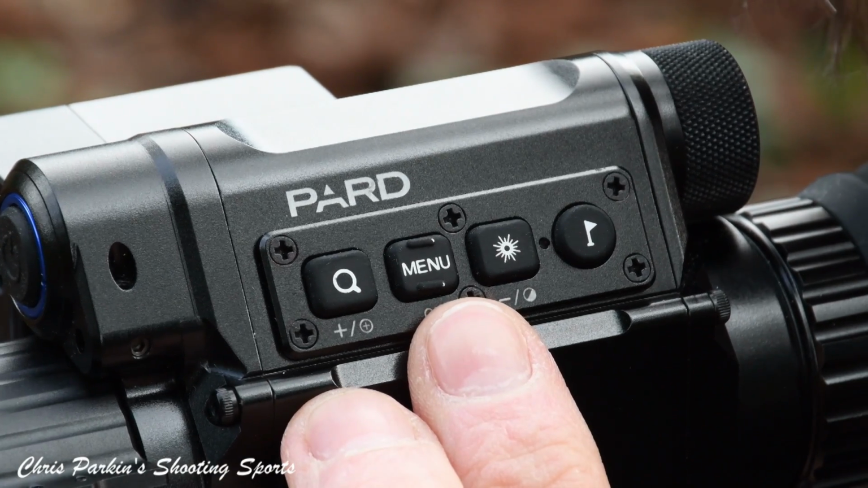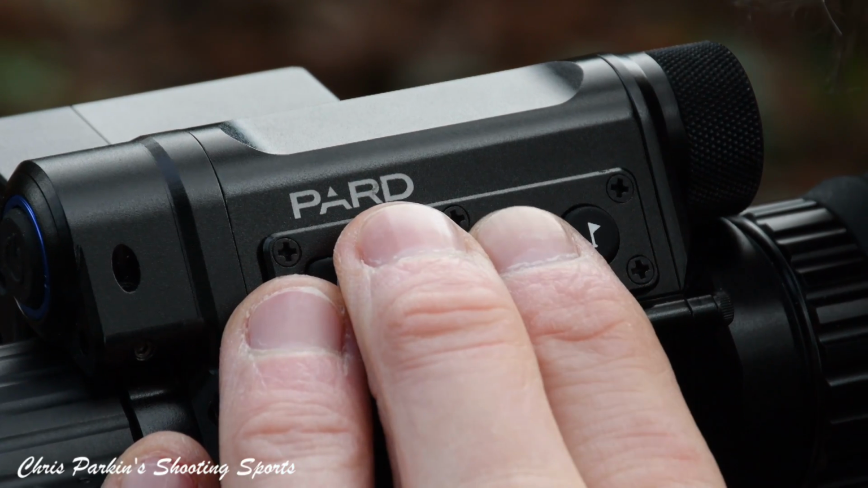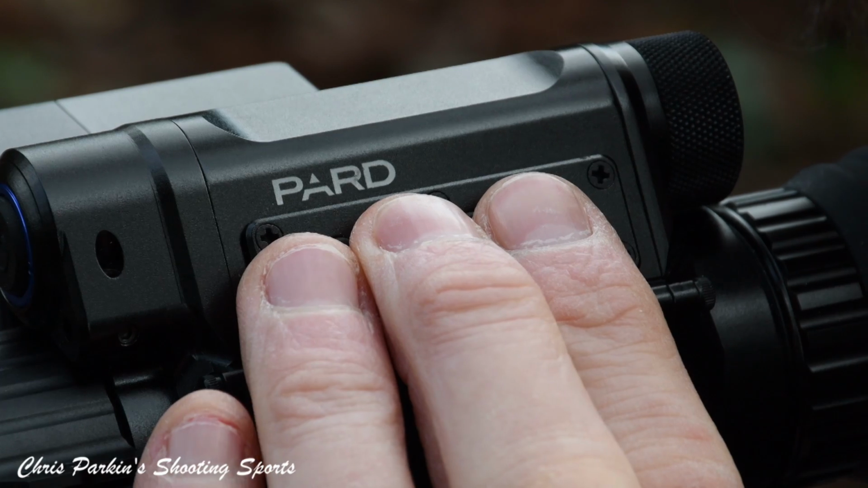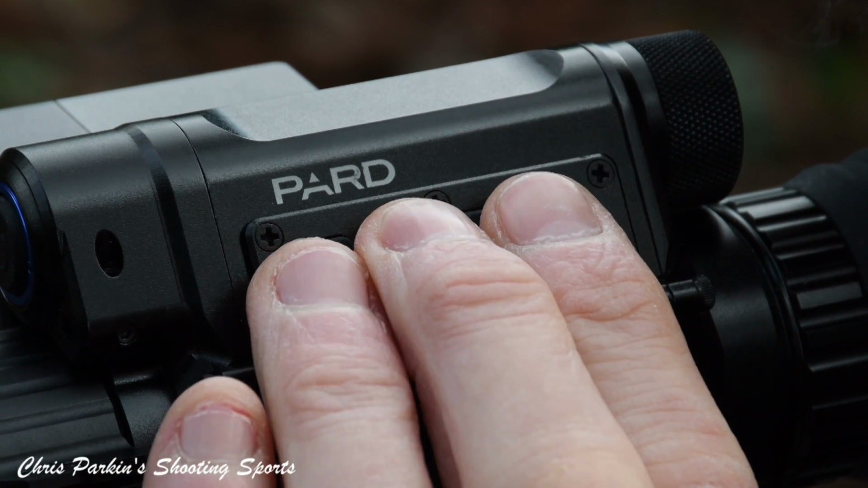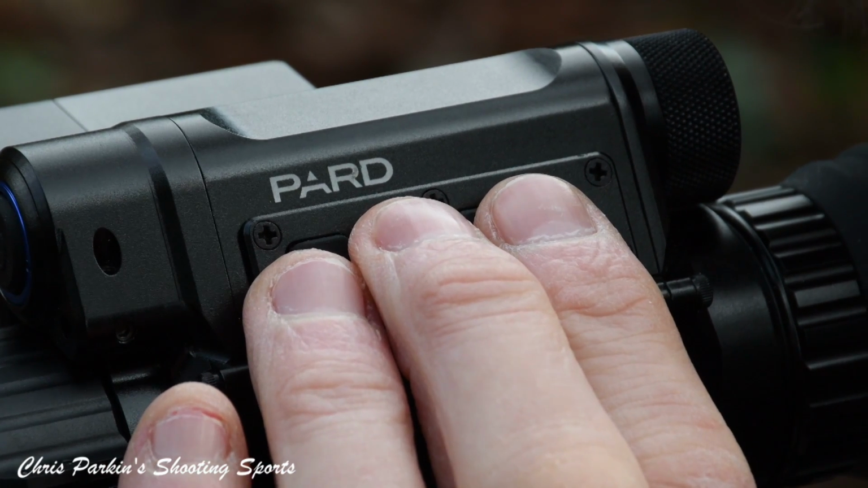Pressing the menu button to bring up the complete menu gives you the options. You can look at language, move into the rangefinder, and you can select from either meters or yards. Hot tracking can be turned on or off. Picture in picture can be turned on or off.